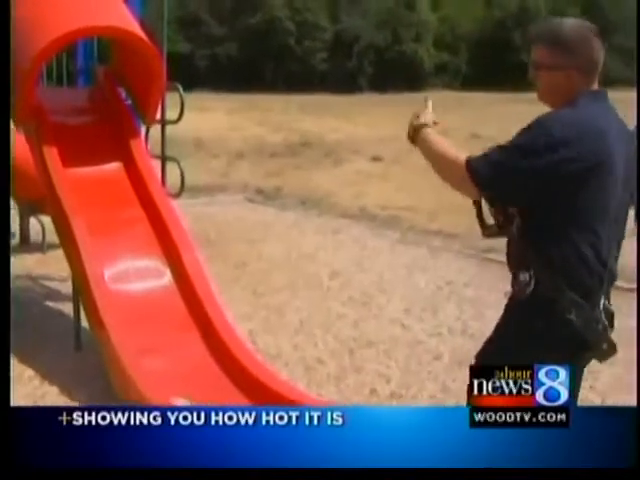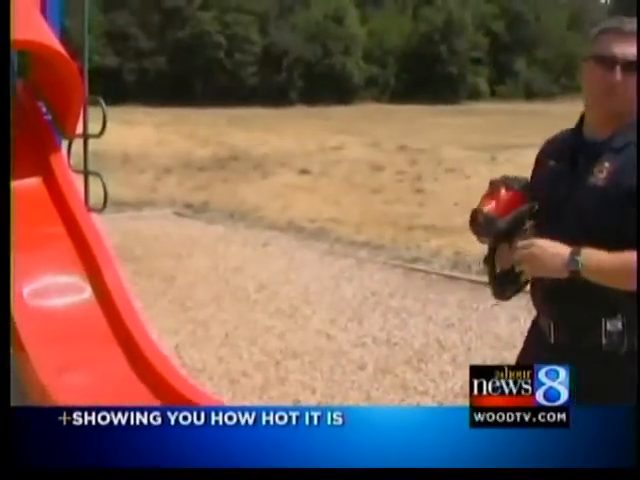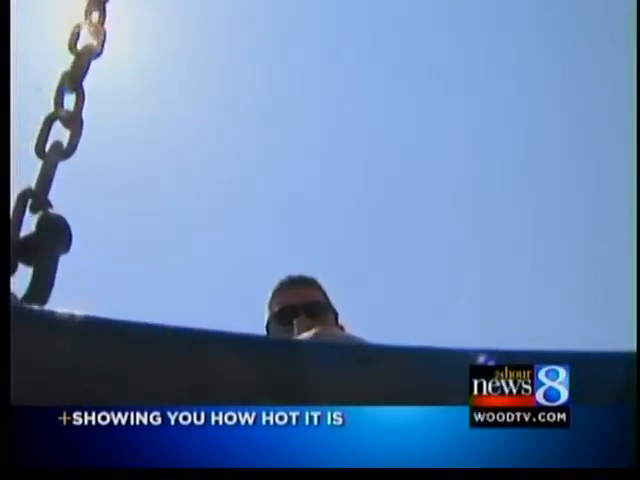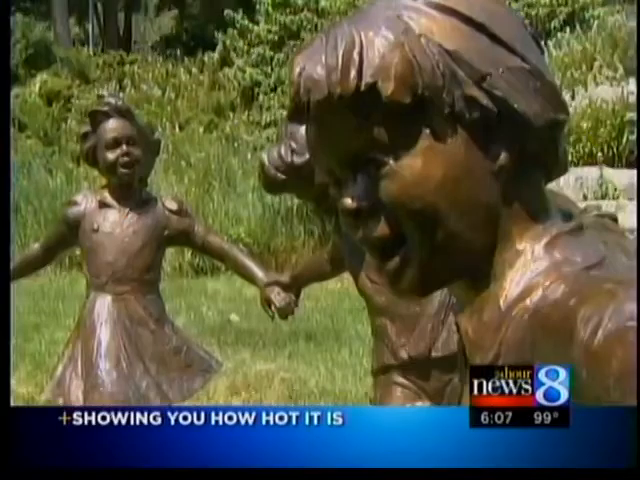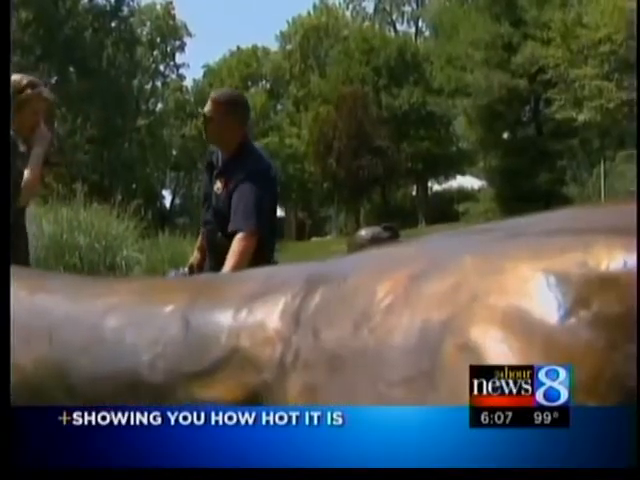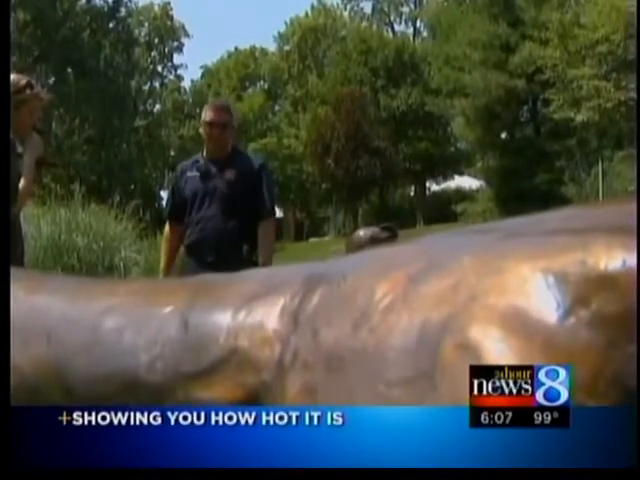This, where you can see the reflection of the sun, it's almost 200 degrees. Nearly hot enough to boil water, or maybe even burn flesh. Just putting your hand on it and leaving it there for a while, I could imagine what it would be on the back of your legs or something like that. The slide was the winner, beating out even the bronze statues by nearly 50 degrees. Yeah, I wouldn't want to hold their hand very long.